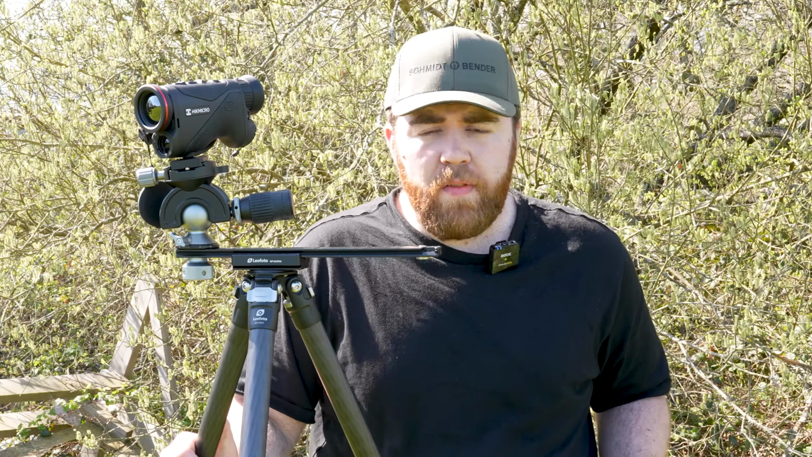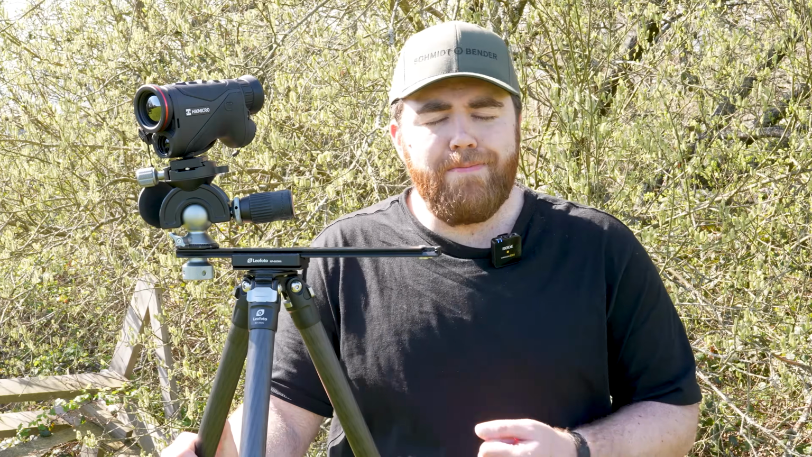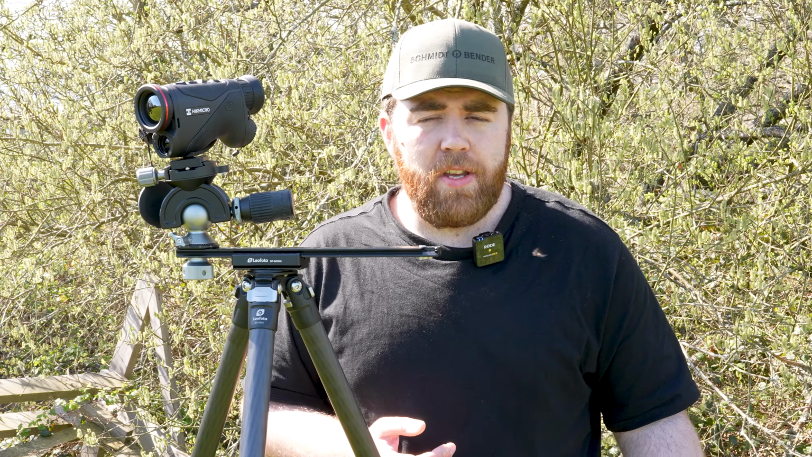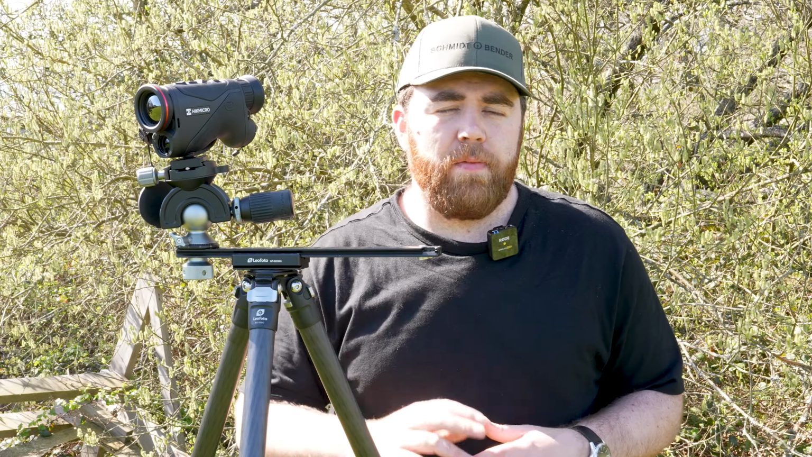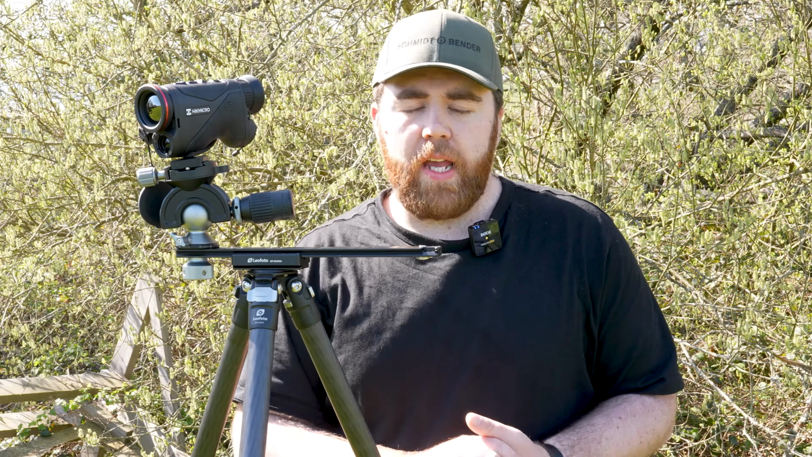In terms of sensitivity, we are running at sub 15 millikelvin as opposed to sub 20 of the Gen 1. That means it is that little bit more sensitive. It's going to add far more texture to the image, and so identification should be a lot better with something like this. There has also been a whole host of other quality of life improvements for the Condor.